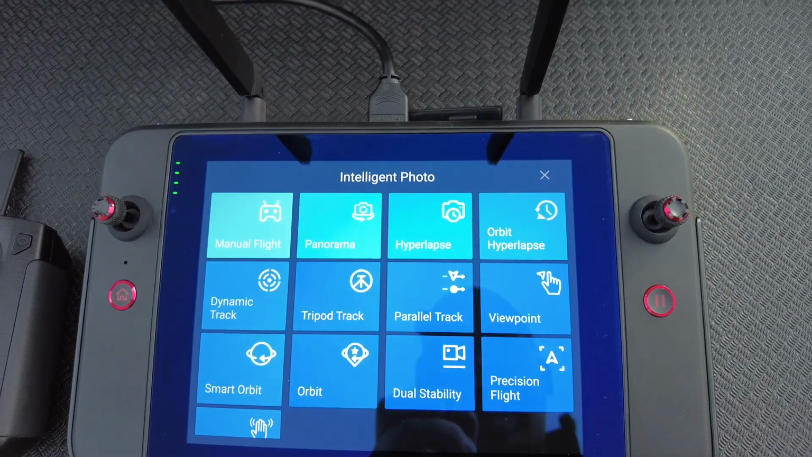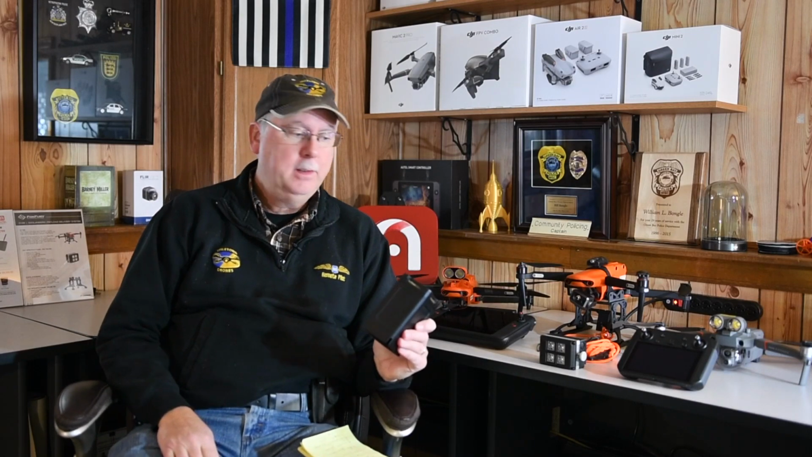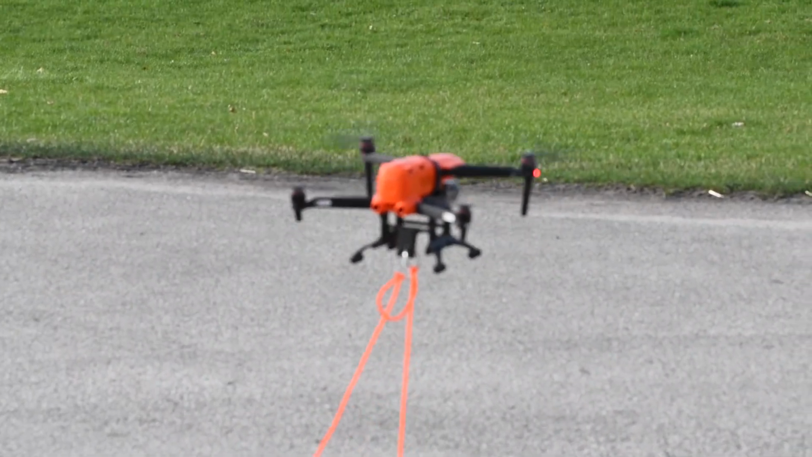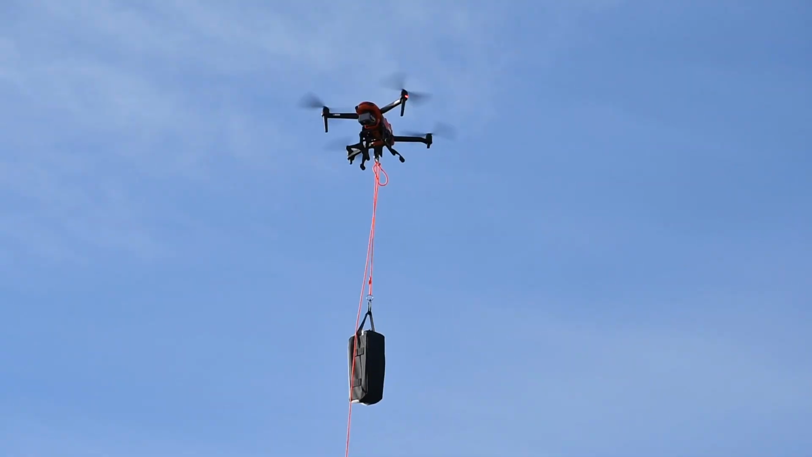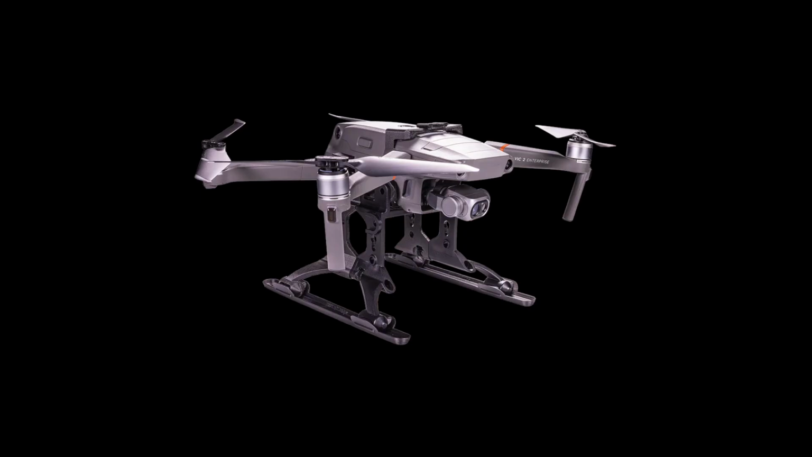And their kit includes a 4-port battery charger, which would be an extra purchase for the DJI unit. The Autel unit also includes a 12-volt adapter in their kits. I'll be producing a more detailed video in the future about the Foxy series of the Exolander, the searchlight, and the payload delivery devices. These are now available for the Autel and for the DJI Mavic series.